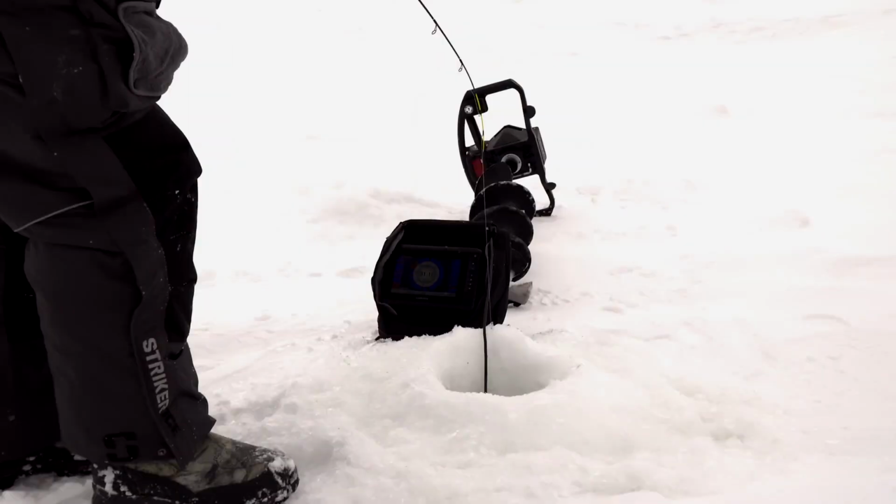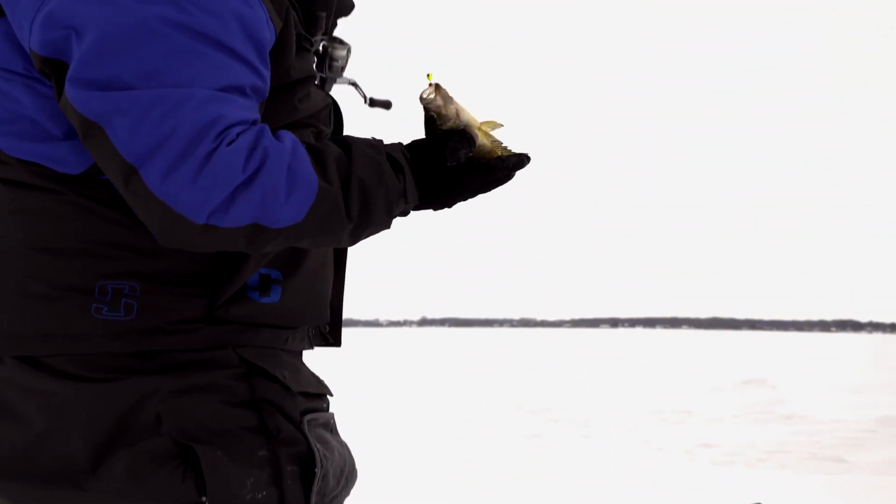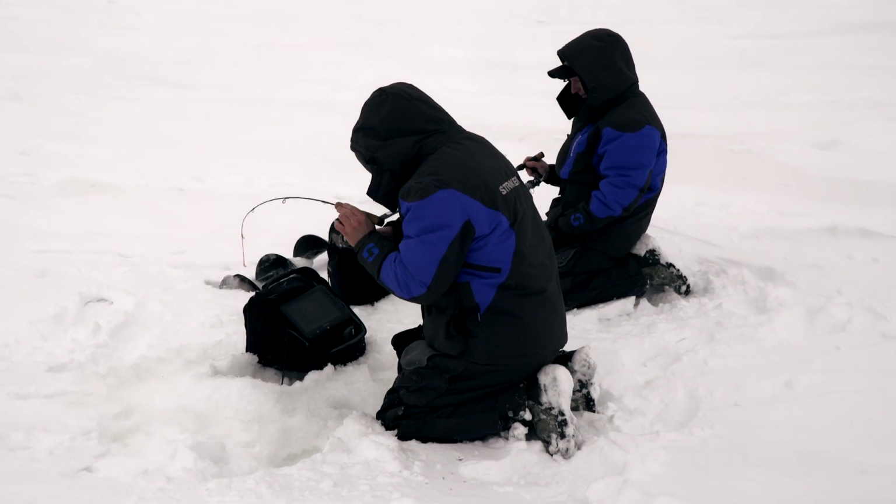It was fun. The next morning, the weather had warmed up to a comfortable 6 degrees, which gave our team the opportunity to get outside, drill some holes, and enjoy the great outdoors.